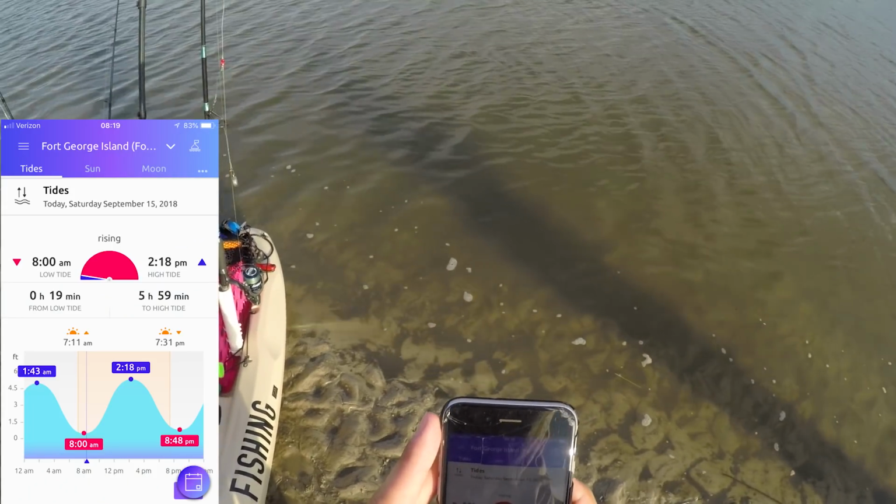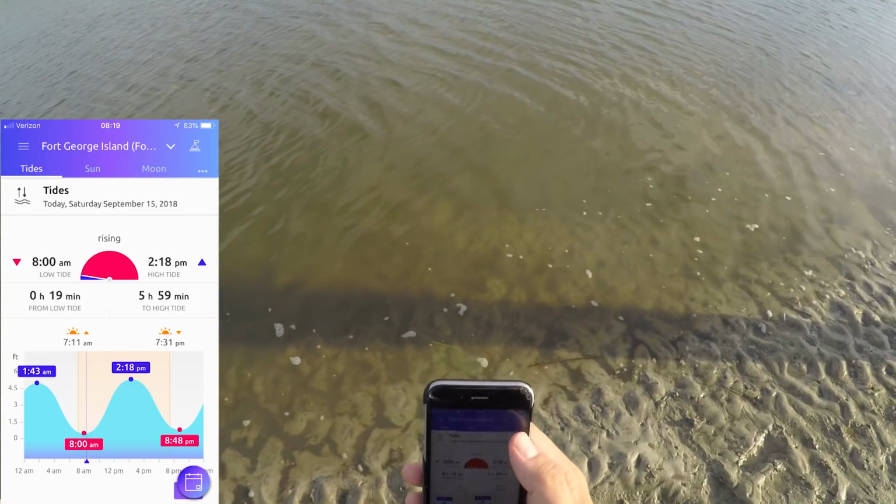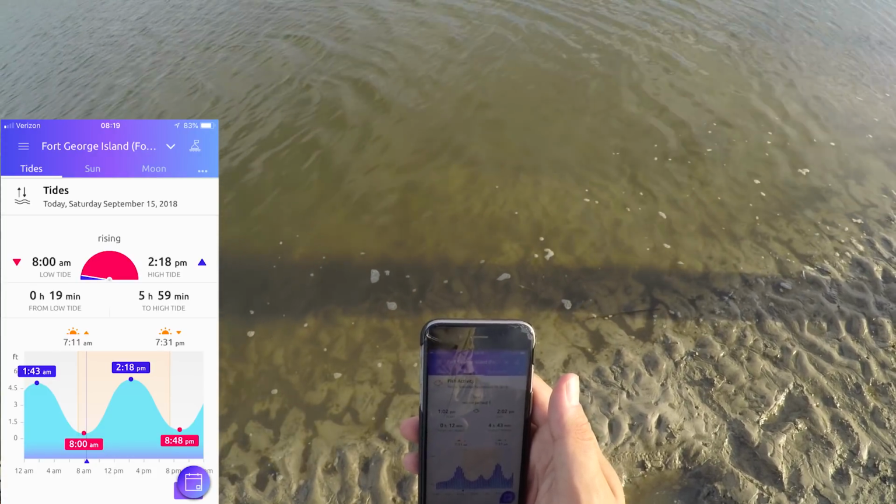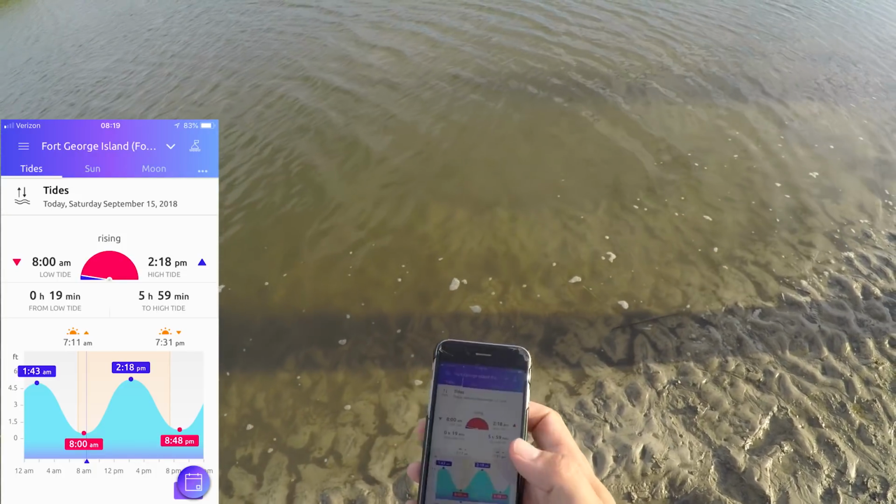All right, so right now it is 8:20. We are at low tide coming up, and we're gonna look at the activity as well. Activity is going down, and then it's supposed to come up again once we're at high tide. So we're gonna be running that.